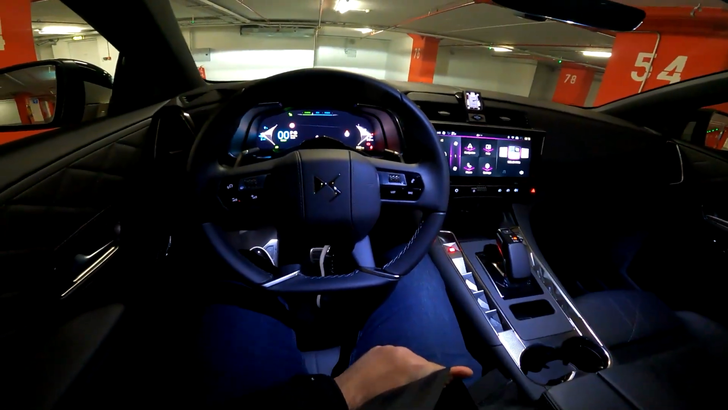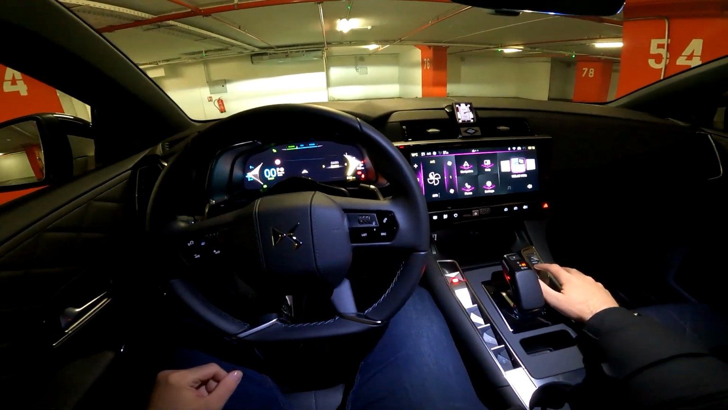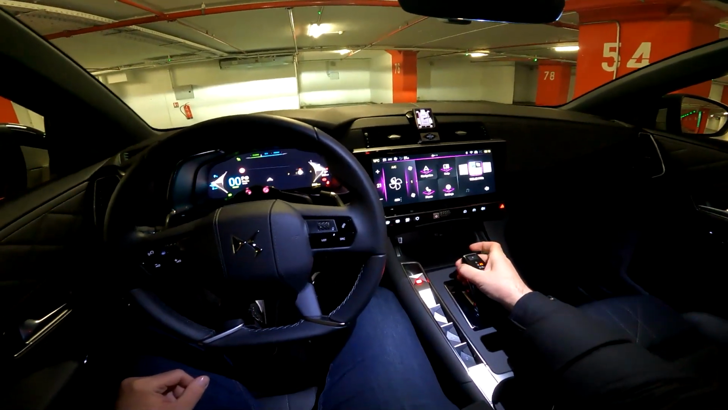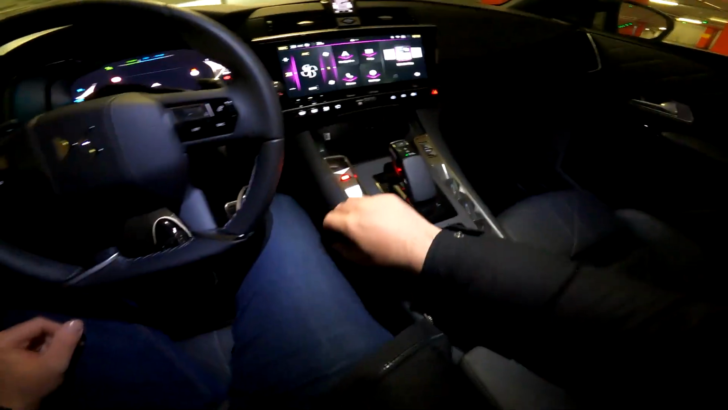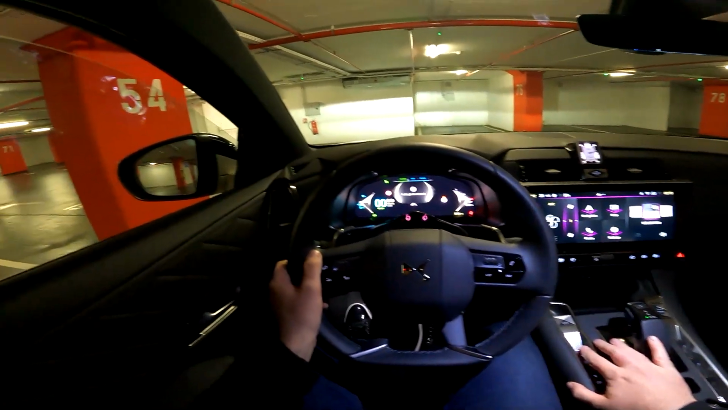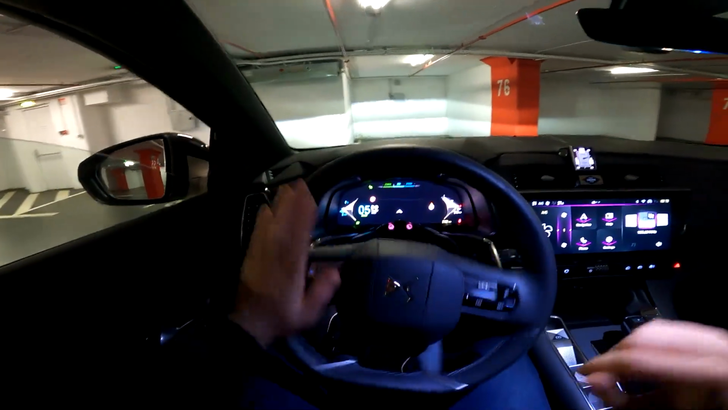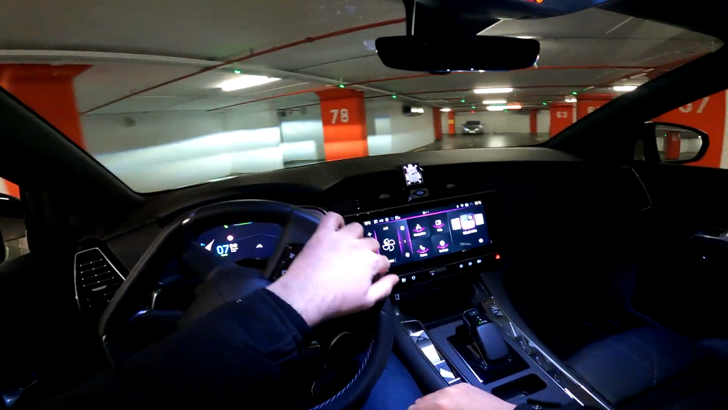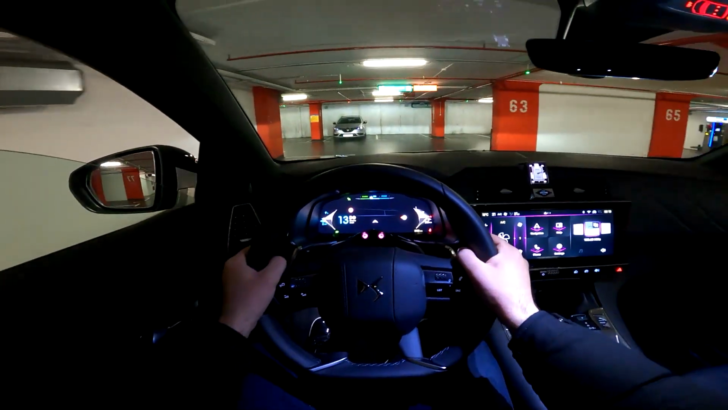So this is a plug-in hybrid. These are the driving modes. We can actually start in electric now. Put it to drive. Look at this futuristic gear selector, and we are ready to go in silence, but with this artificial sound, which is mandatory, of course, when you are in electric mode.